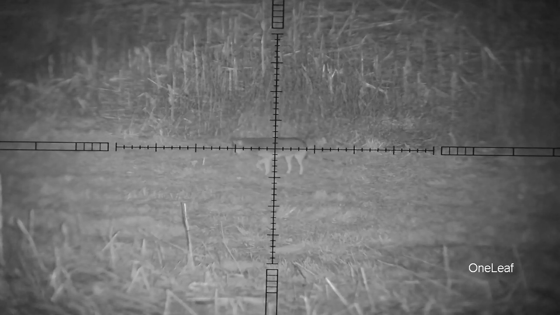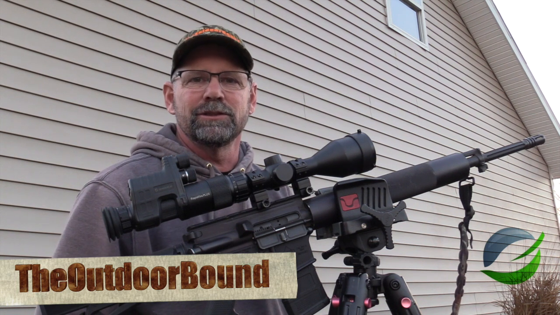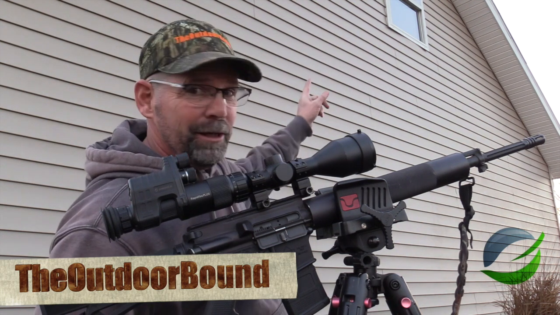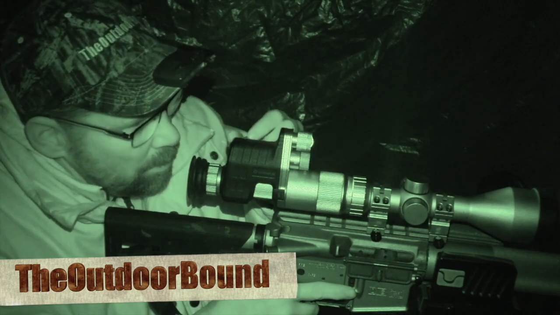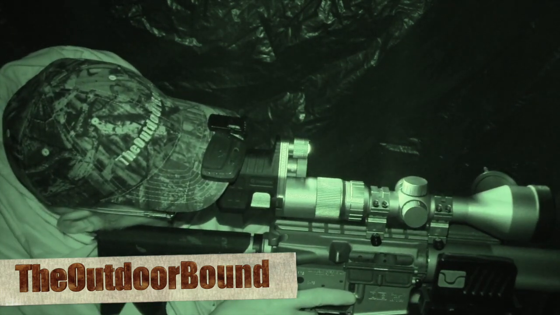So I got it all mounted up on this AR-15, 223 caliber. I got it zeroed an inch high at 100 yards. Tonight after dark, I'm going to get right up there and see what happens. I got a bait pile out here about 80 yards. So I'm all set up here.